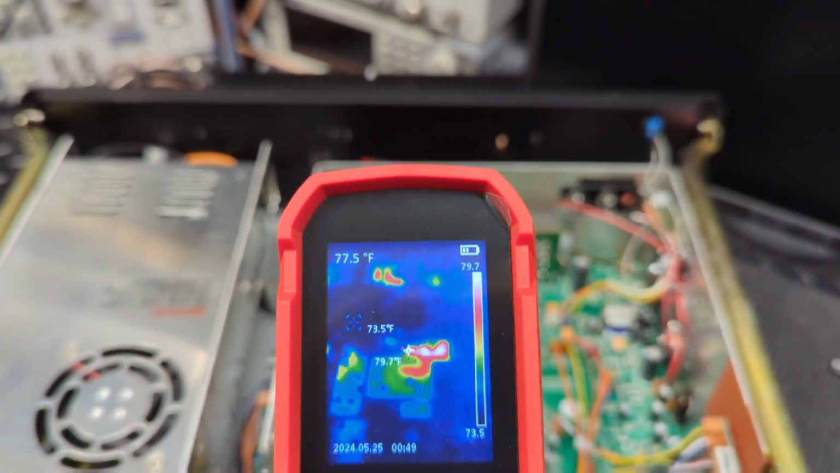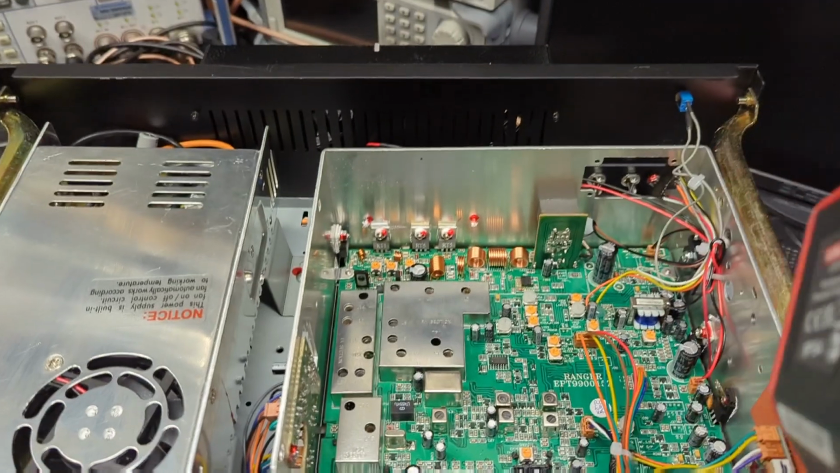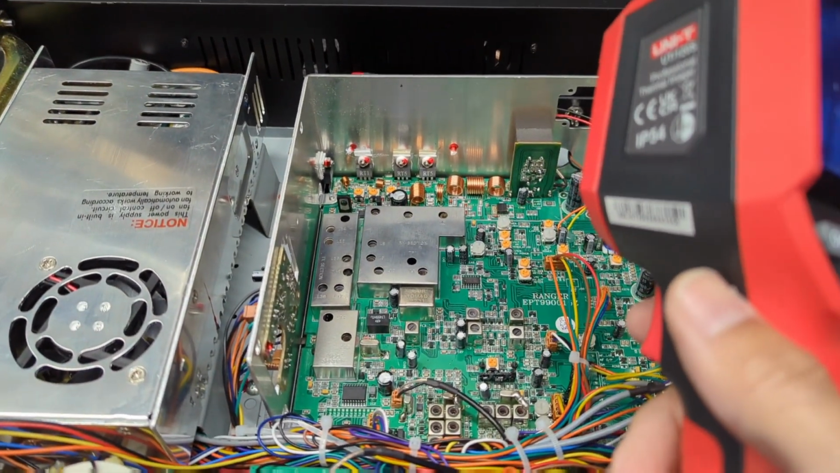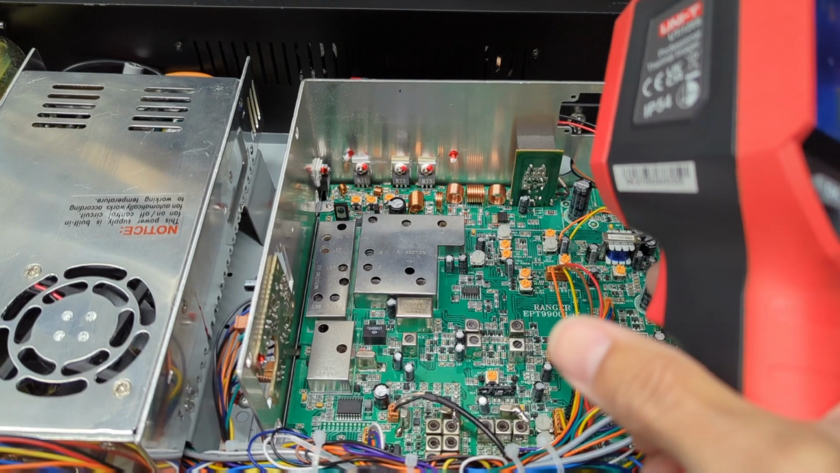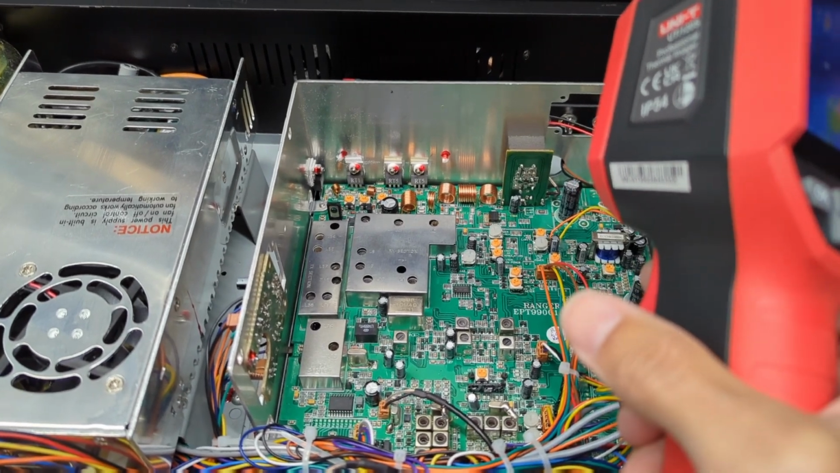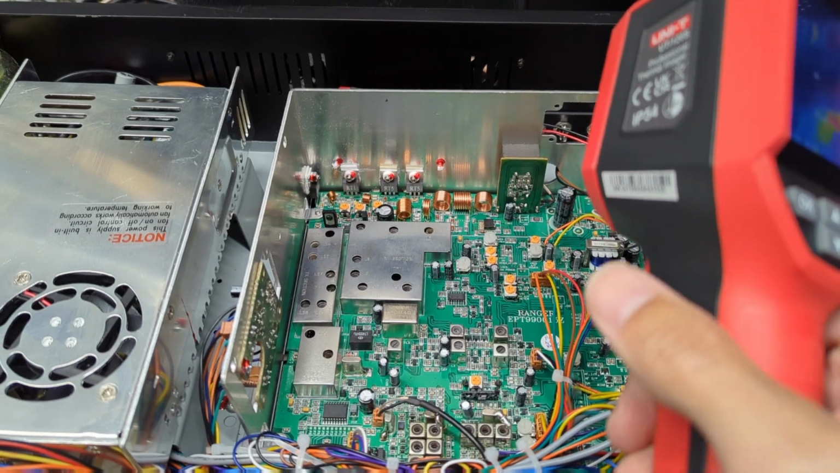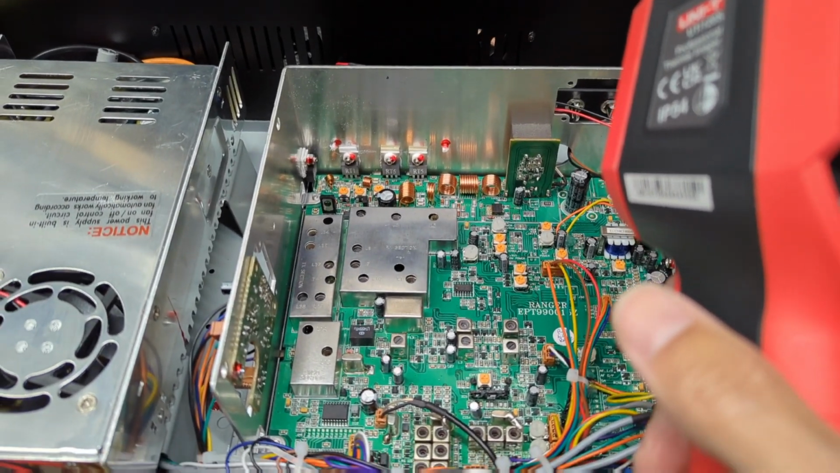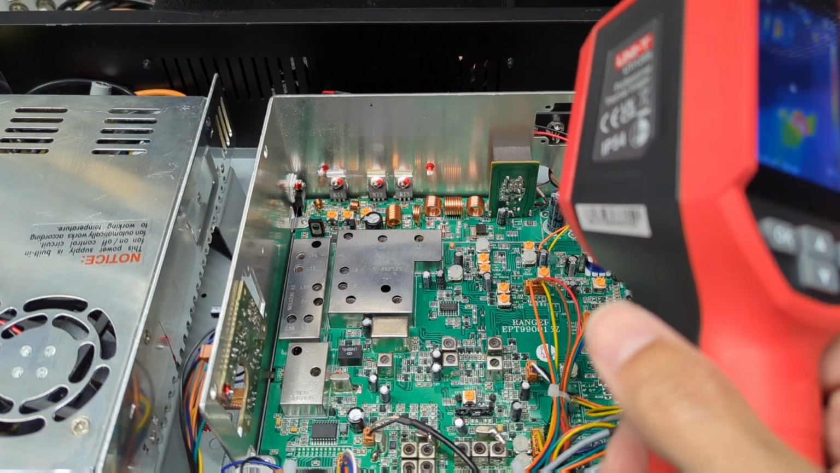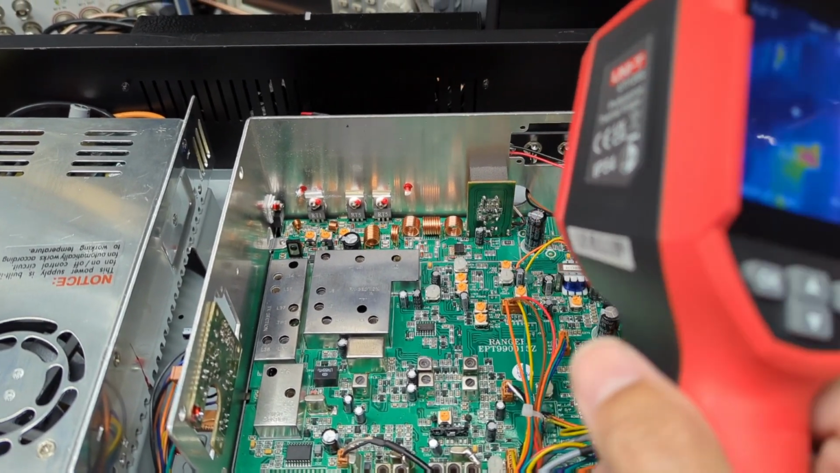If it is a short, which a lot of times it is, on these surface mount boards that could be very hard to find because of how small the parts are. If it's just a single cap or something like that, you may have a hard time tracking it down. If it's a final, which final is it? This could pinpoint that, or a coil getting hot, something like that.